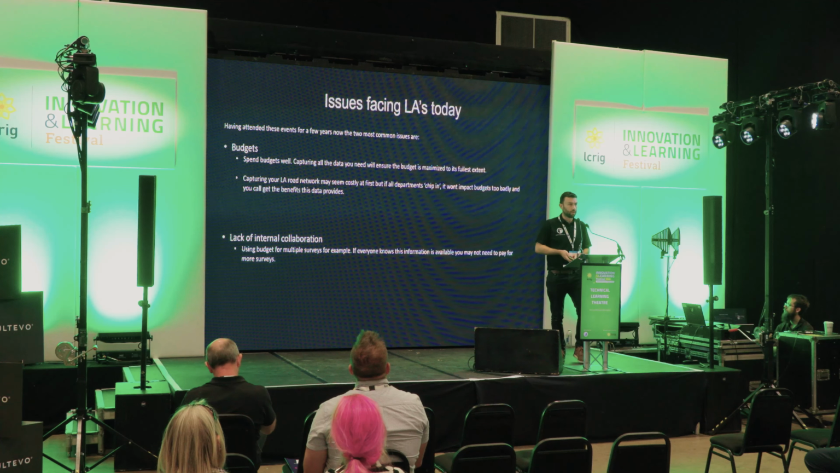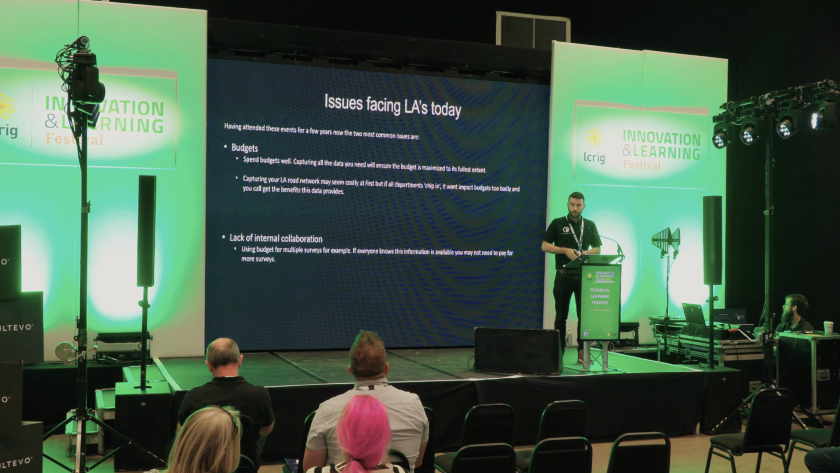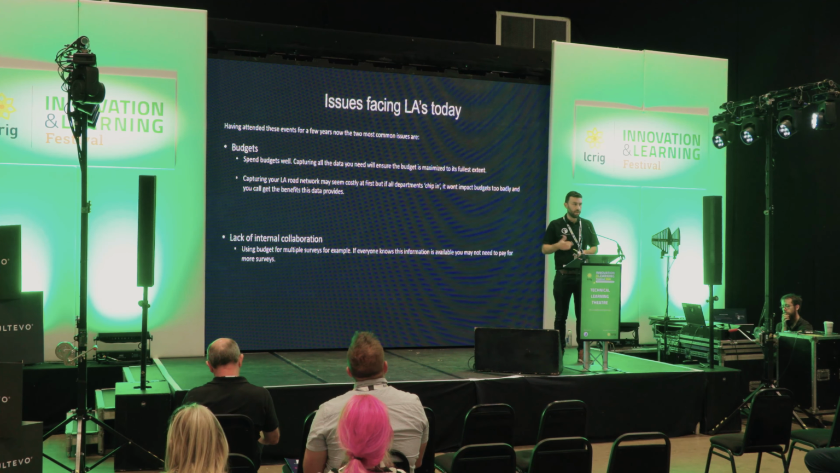So I've been to a few of these organization shows now, third year at Elcrig, and what I'm regularly seeing is the two main issues are budgets, obviously, or lack of, but also a lack of internal collaboration. Everyone's got their own siloed area within their organization and their own budgets and their own boxes to tick.